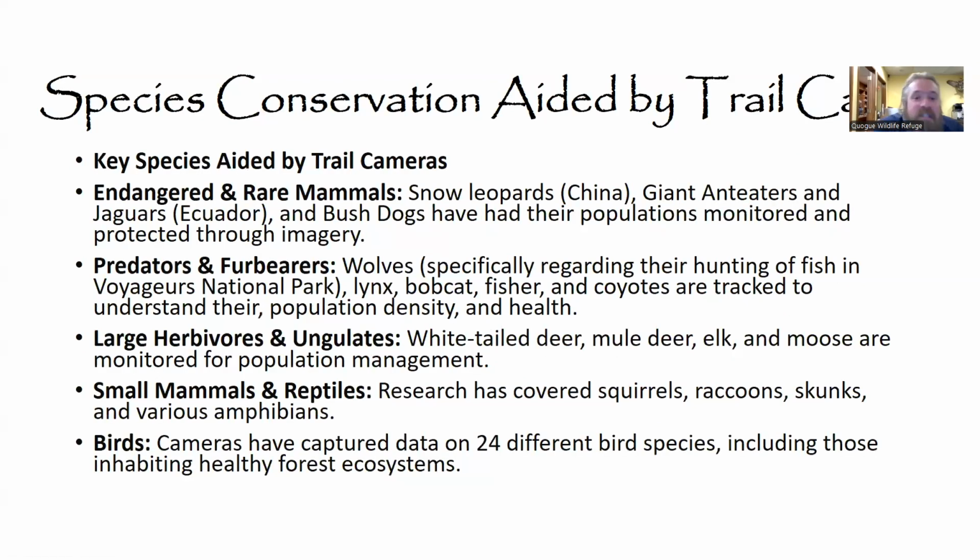And some of the species that have been and are currently being aided by trail cameras. Some of the really rare creatures, large megafauna, including snow leopards in China, giant anteaters and jaguars in Ecuador, and bush dogs in South America. They've all had their populations monitored and eventually protected as a result of this imagery.